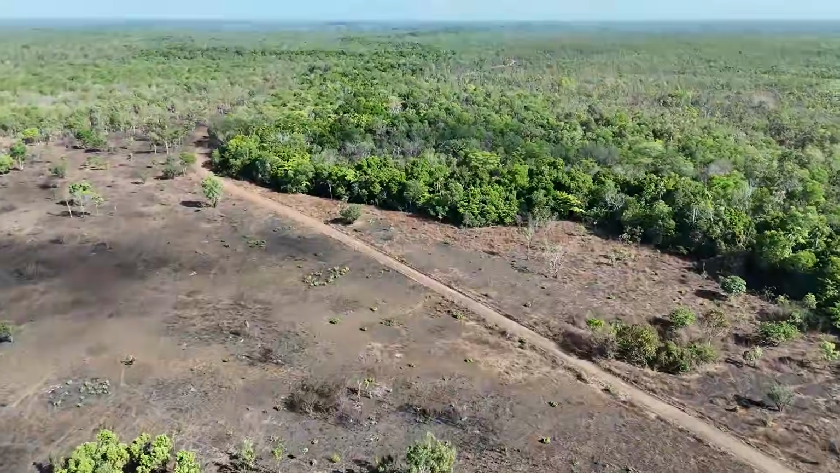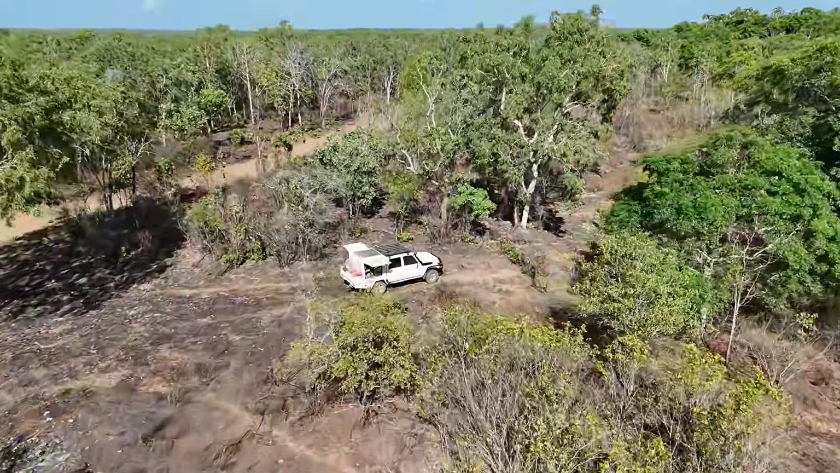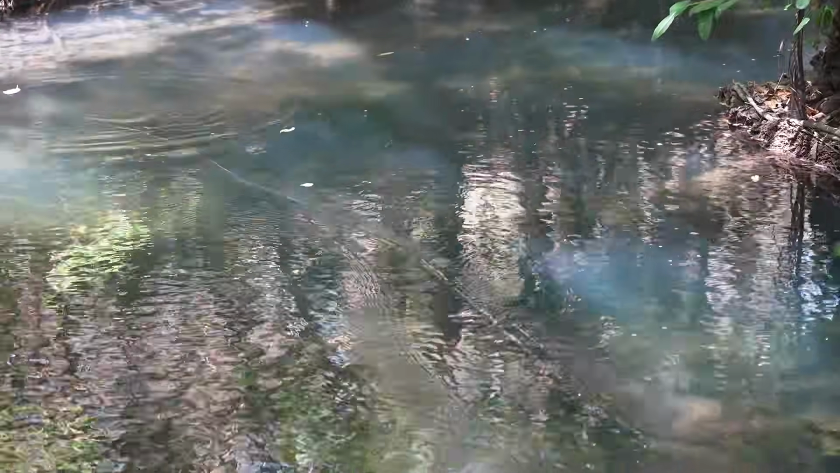The super guide here had quickly deemed that there were no one metre barra in the location we were in, so a quick little shift further along this spring system.